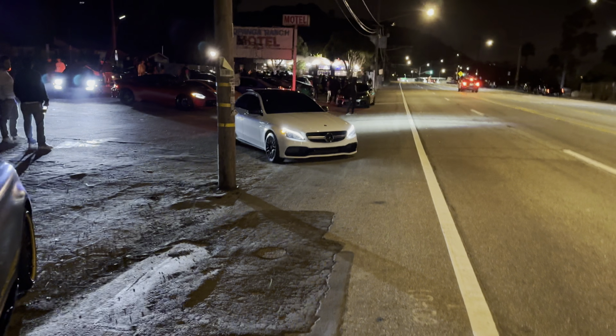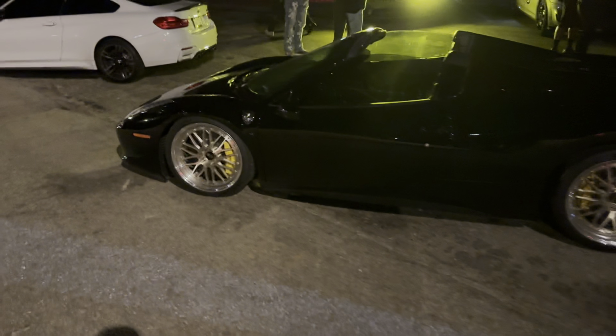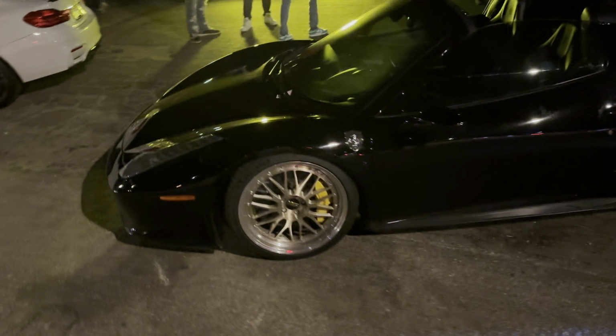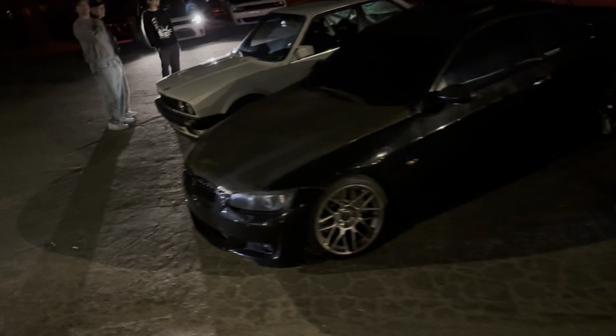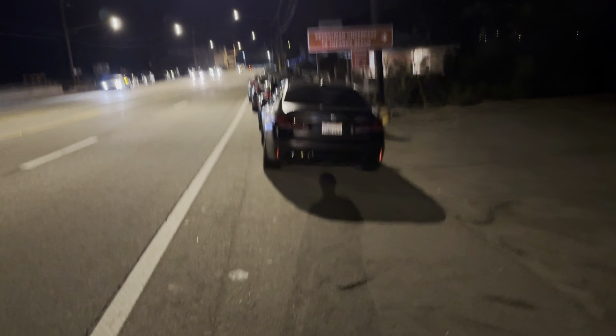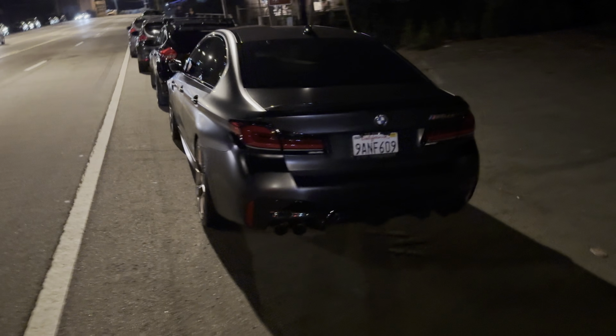Guys, we just made it to our final location. We got a Ferrari right here. Oh, 458, BBS's. That shit's hella nice. Damn, the boy is moving, and there's a boy right there too. We have a 335 right here. Shit looking clean. E30. Got the lineup over here. What is this? M5 CS? Not bad.